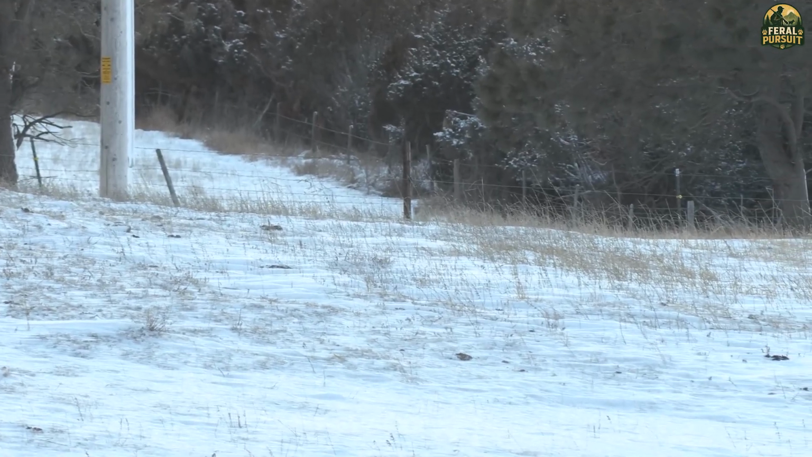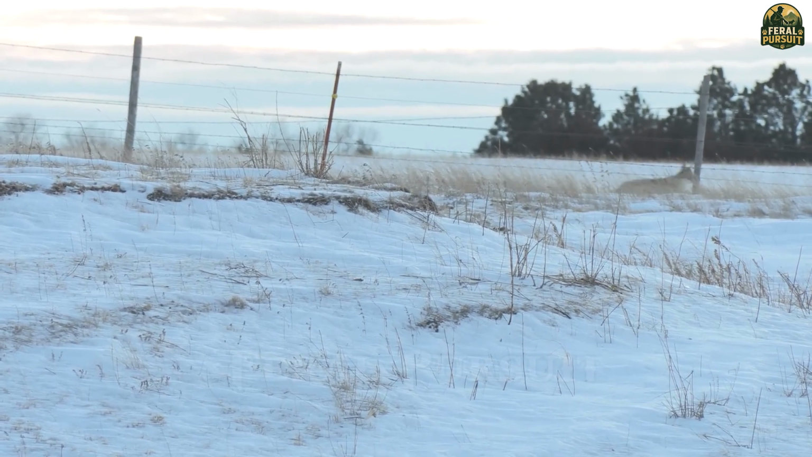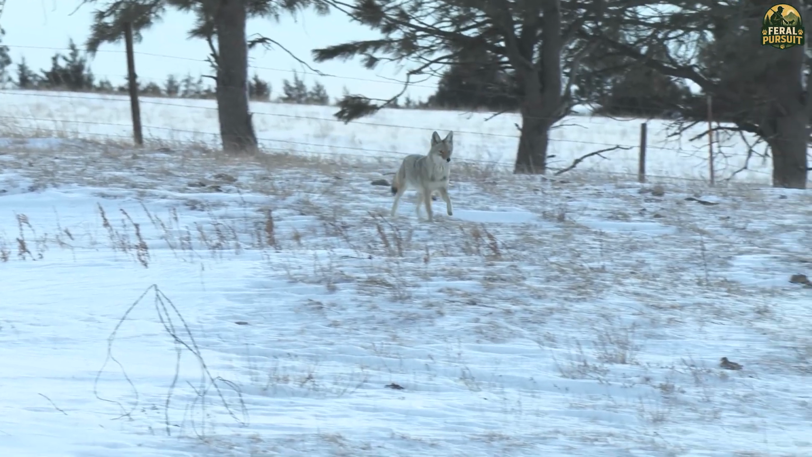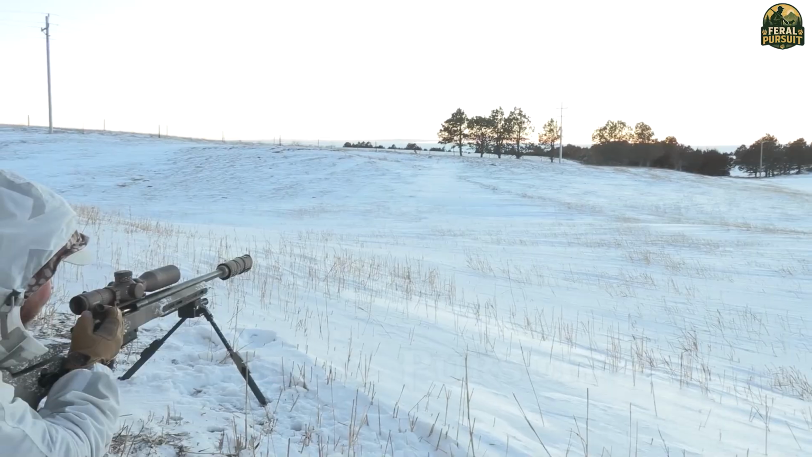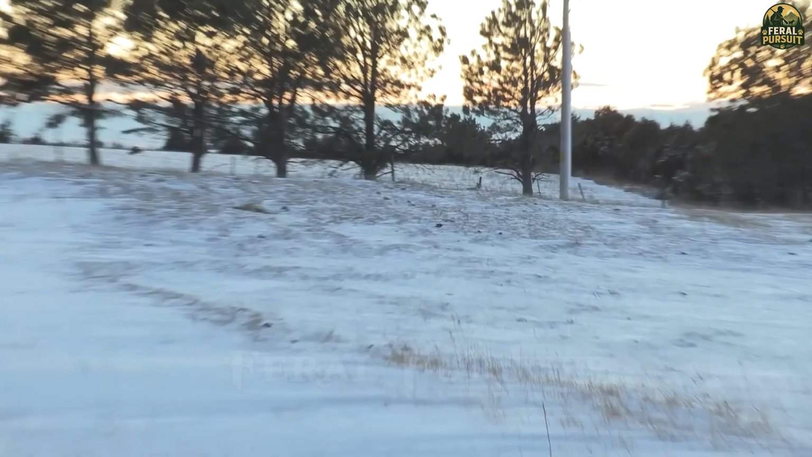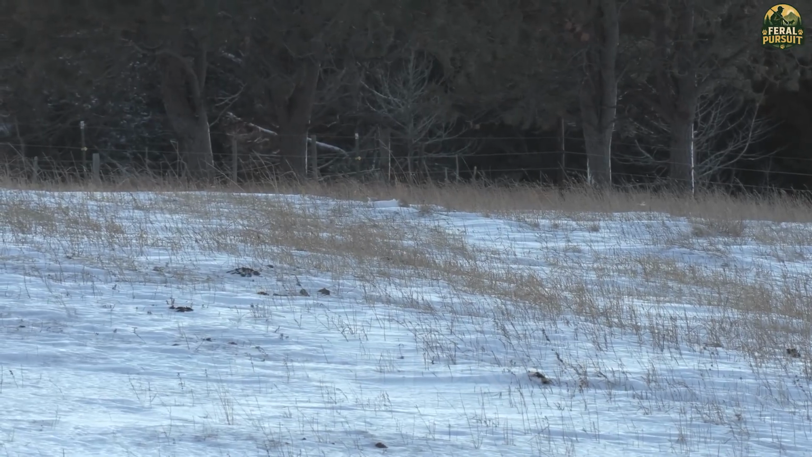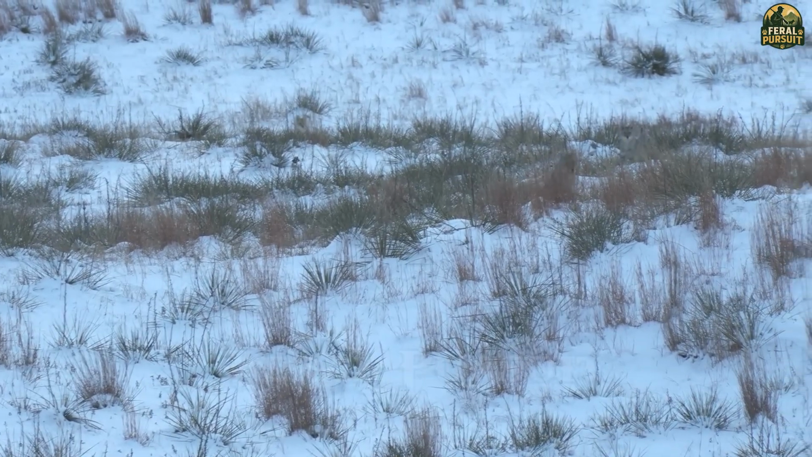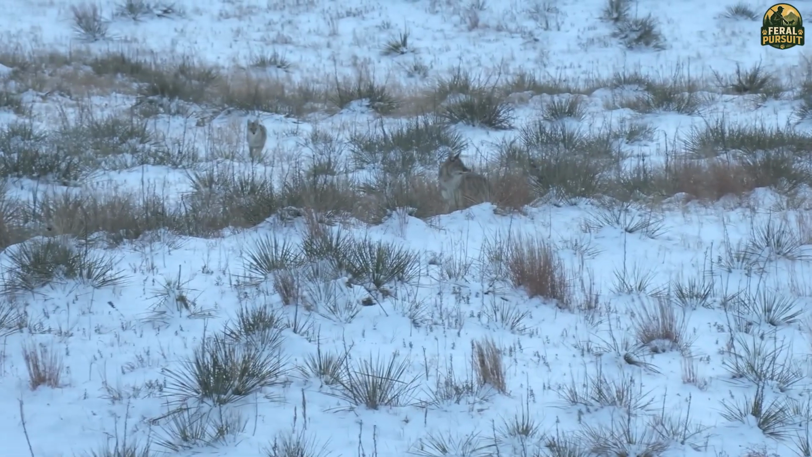With my rifle steady and my eyes focused, 2 well-placed shots rang out in the crisp air. In less than a moment, 2 coyotes were down, a result that marked the end of a long hunt and the beginning of a necessary intervention.